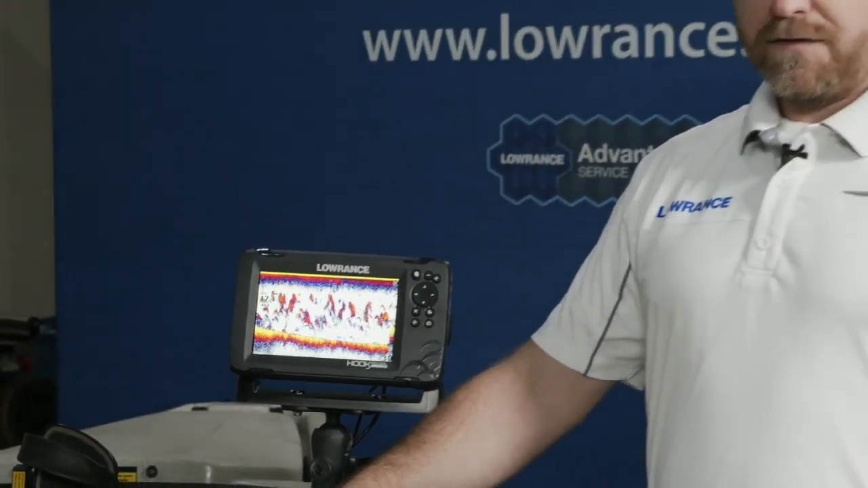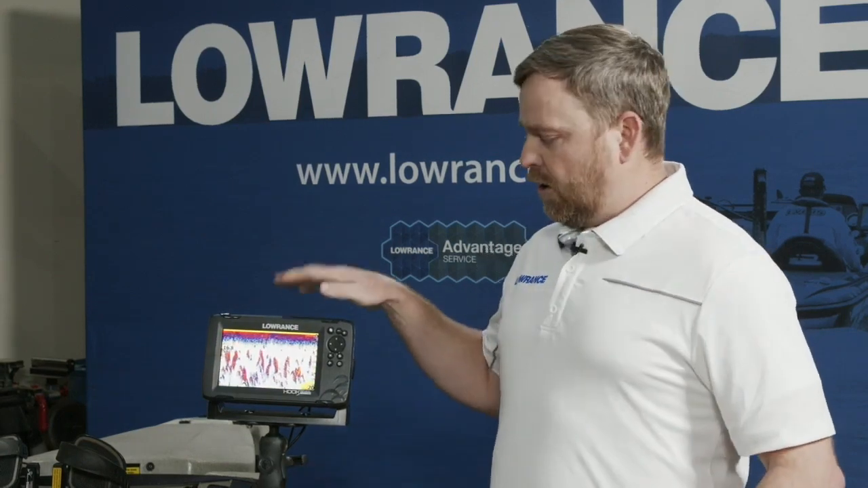If you're an experienced fish finder user, that's correct. You may want to dial some stuff in, but I would say for 95% of the people, myself included, our auto setting does it better than I could do it. Plus, if it's on auto, I don't have to constantly tinker with it every time I move to a new condition, a new depth. If I start fishing ledges versus fishing a flat, I don't have anything to tinker with. The unit tinkers for me.